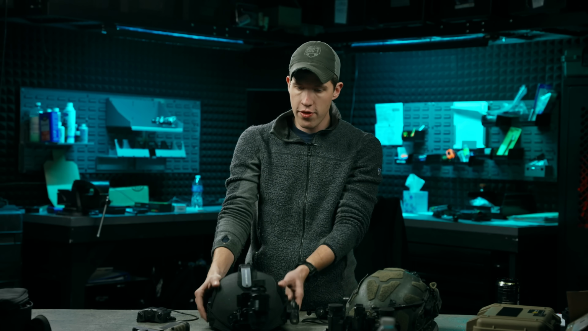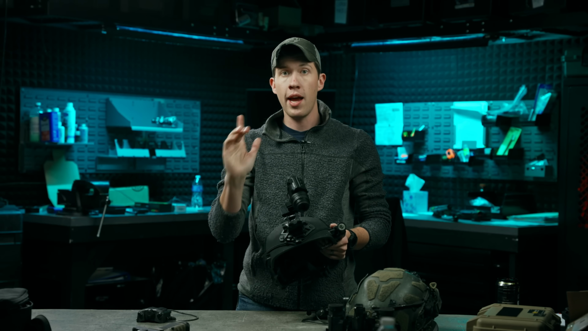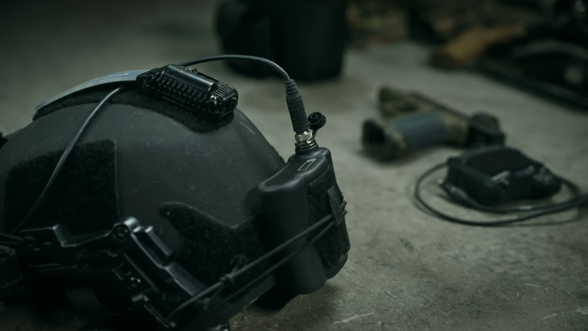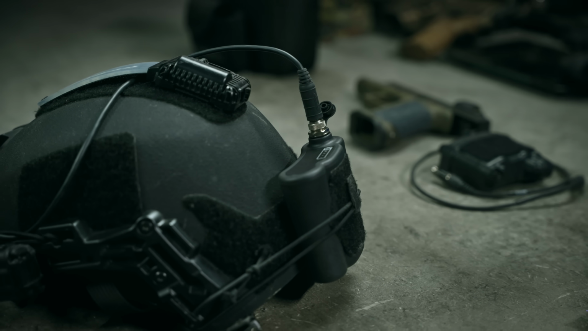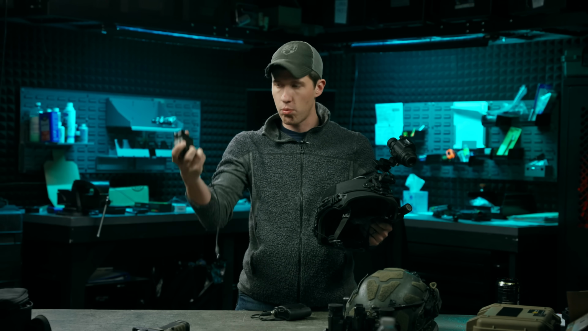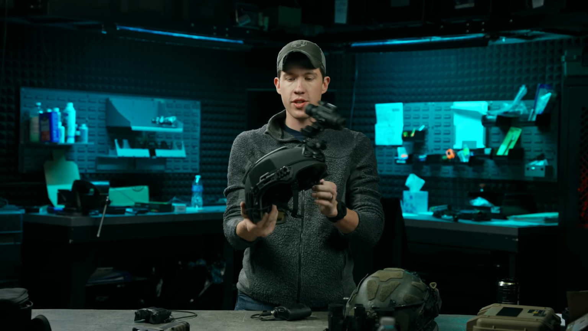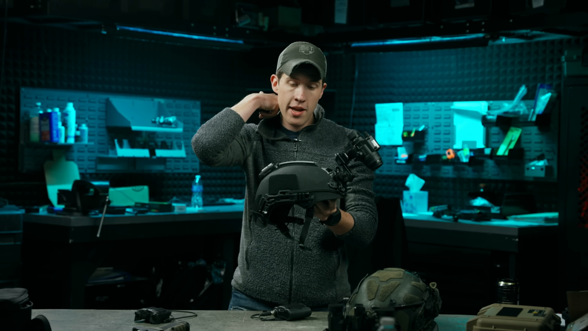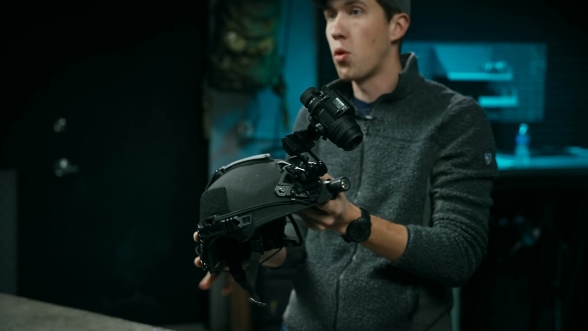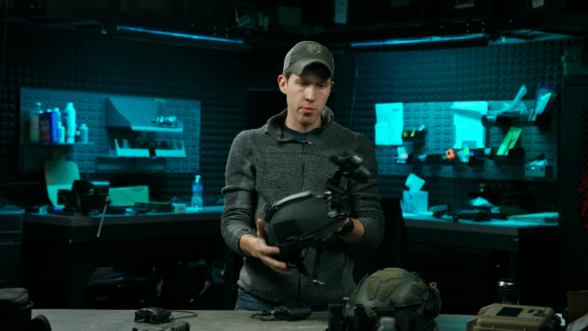And the first is the weight of the unit itself is very close to a PVS-14. That's great. However, the battery pack that comes with it weighs quite a bit. This is like 11.8 ounces compared to a PVS-31 cold weather battery pack, which is at 7 with the cable. So you're looking at a battery pack that's pretty heavy. With this battery pack on the rear of the helmet, it's actually not super balanced. It's pulling back more than it's pulling forward, which is typically what you have with night vision. So lightening up the battery pack would be really nice.